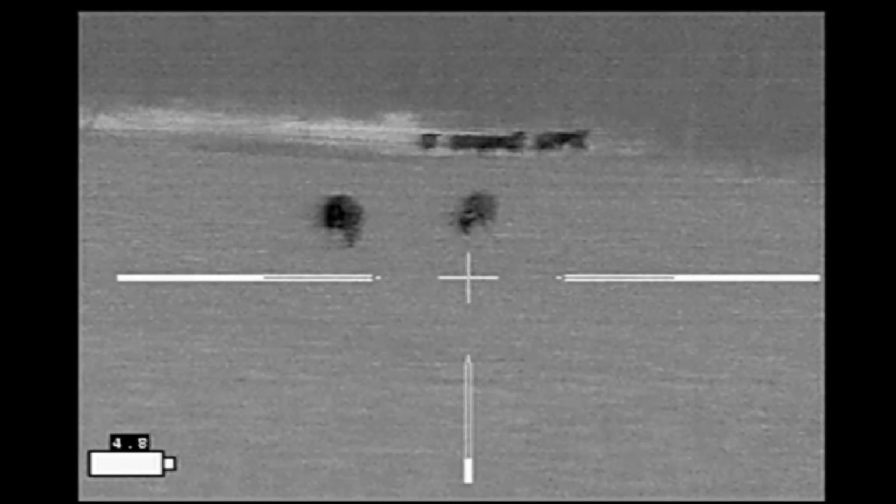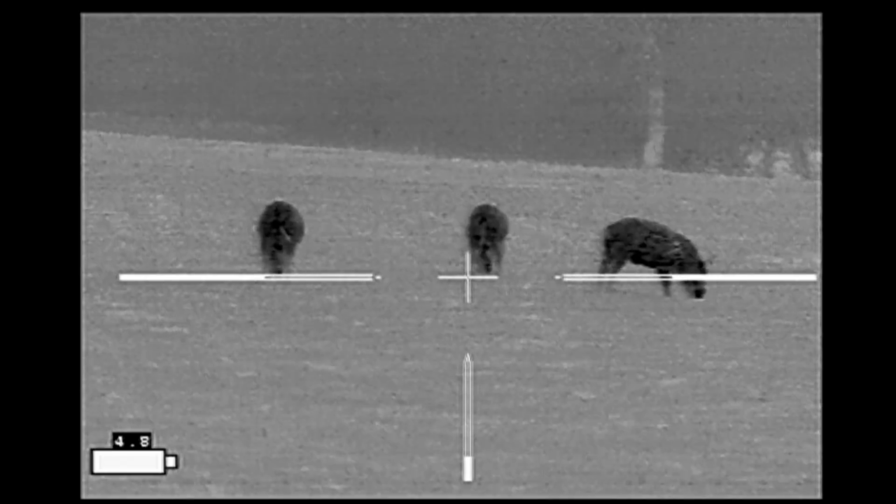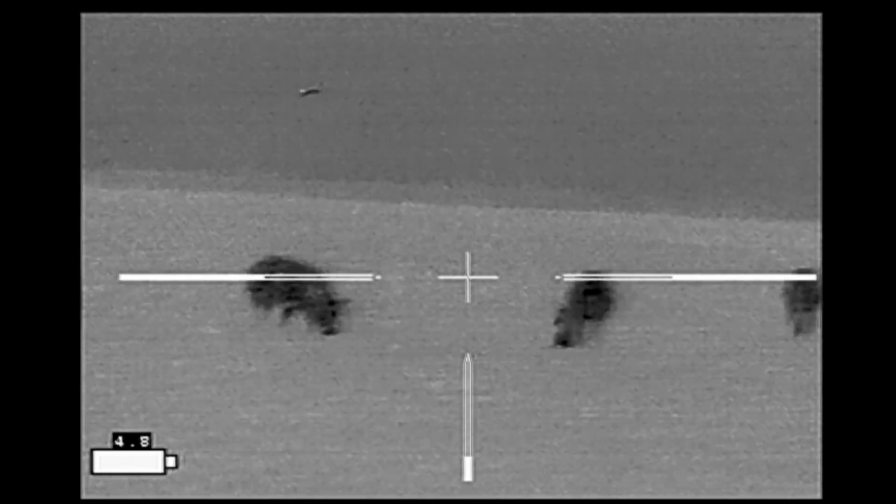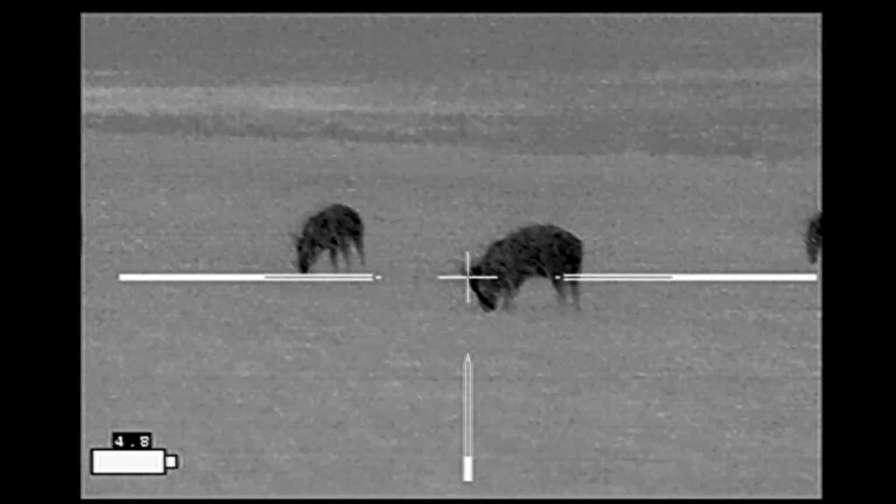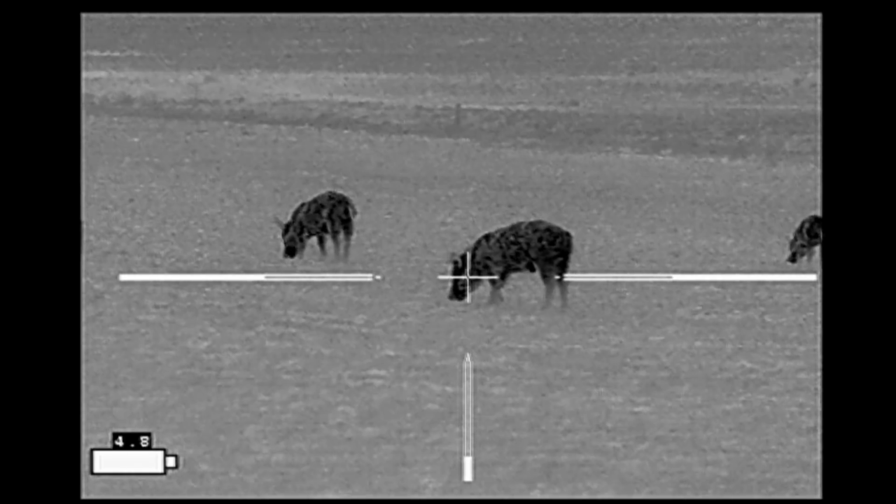Previously, Dave and I had hunted a sounder on this property, and the sounder had taken off and had run in this direction. That's where I'm anticipating this group to run as well. I have to be careful though, that the cattle are back in the pond area, and so I don't want to be shooting in that direction. After scanning back and forth, I've decided that this is going to be my first target.